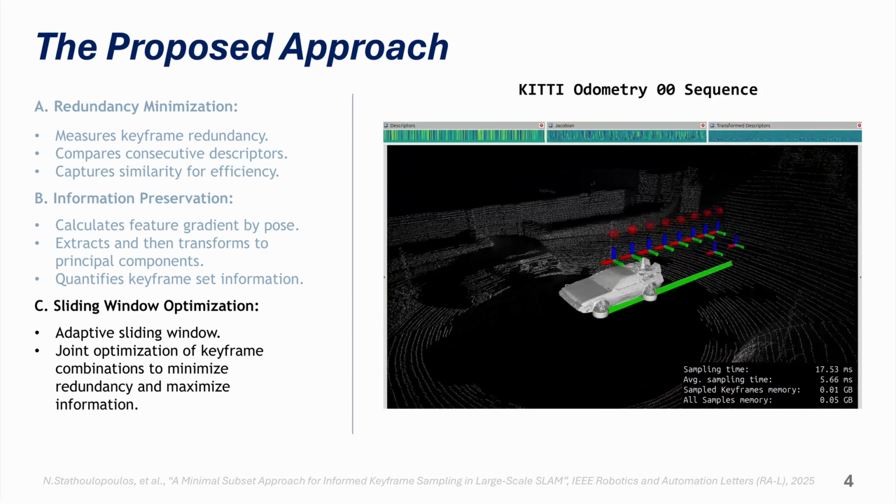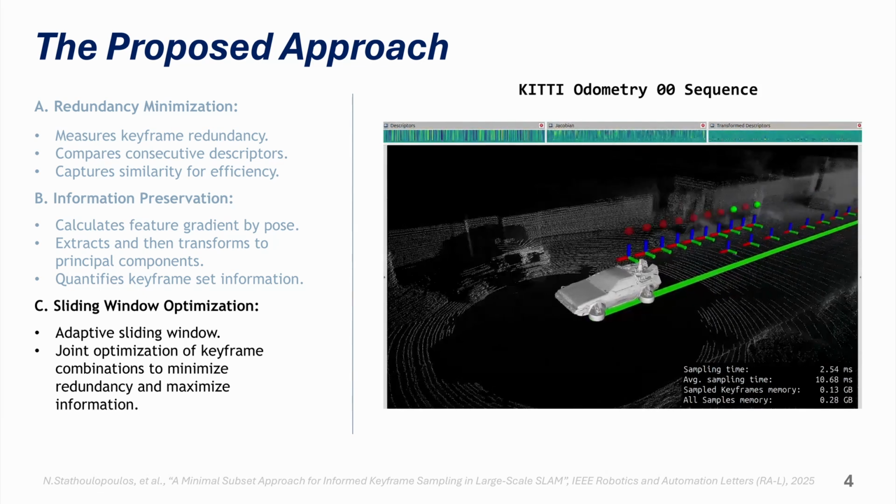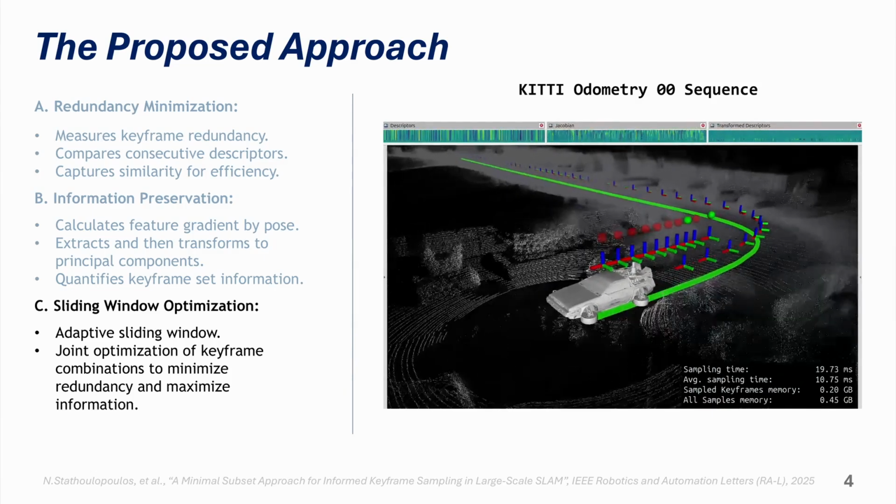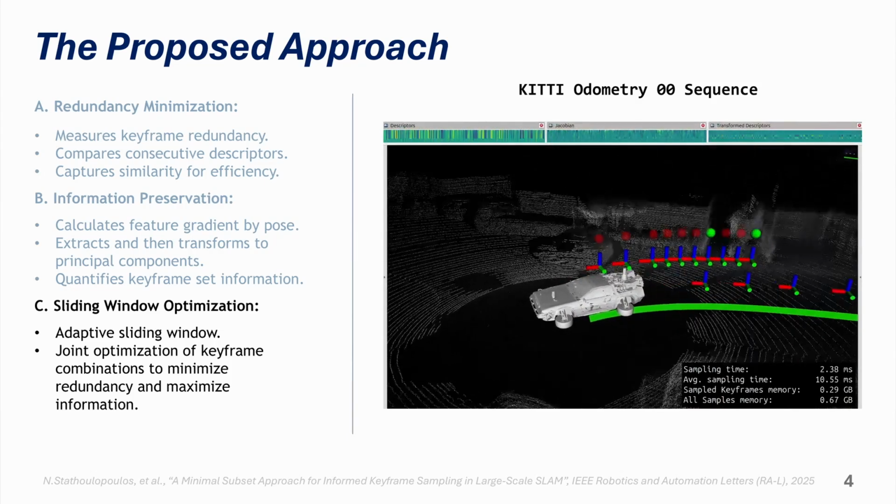The final step is the sliding window optimization, with an example shown in the video on the right. For an adaptive sliding window of n keyframes, indicated by the frames above the car, we compute the optimization terms for all possible keyframe combinations. Then the keyframes that minimize the joint optimization function are sampled, visualized with a green marker above them.